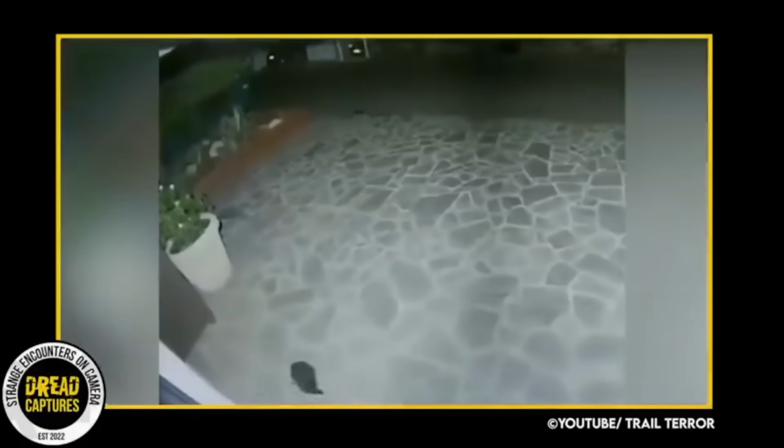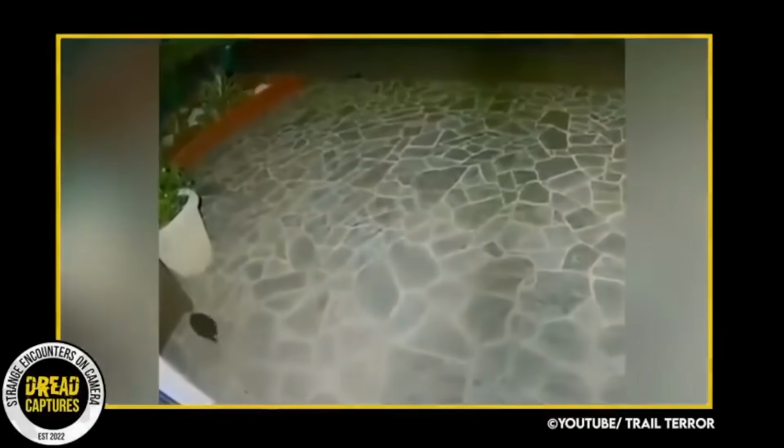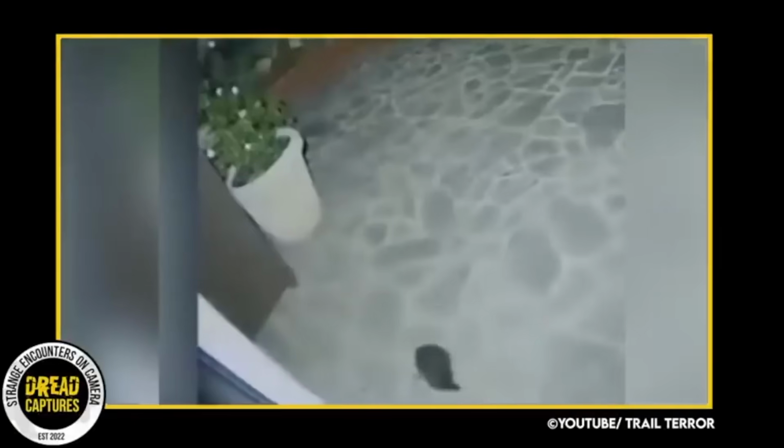Personally, I think it's an animal on 4 legs versus 2 legs, which makes it more reasonable. Nevertheless, good footage. If anyone has any more info, let me know in the comments.